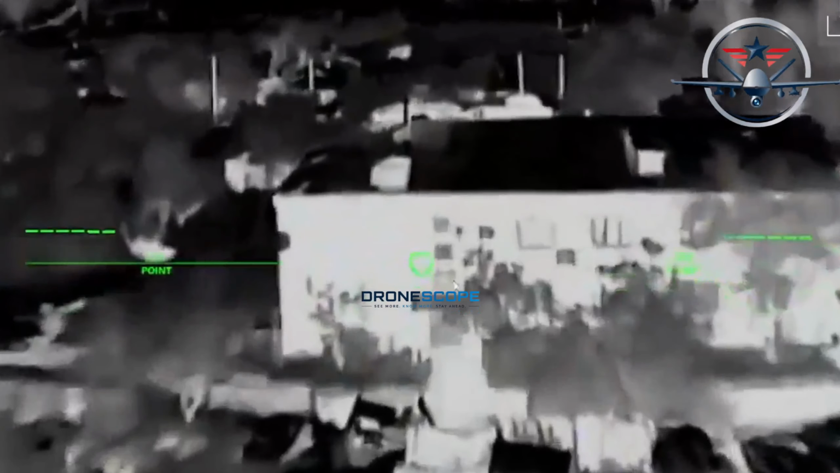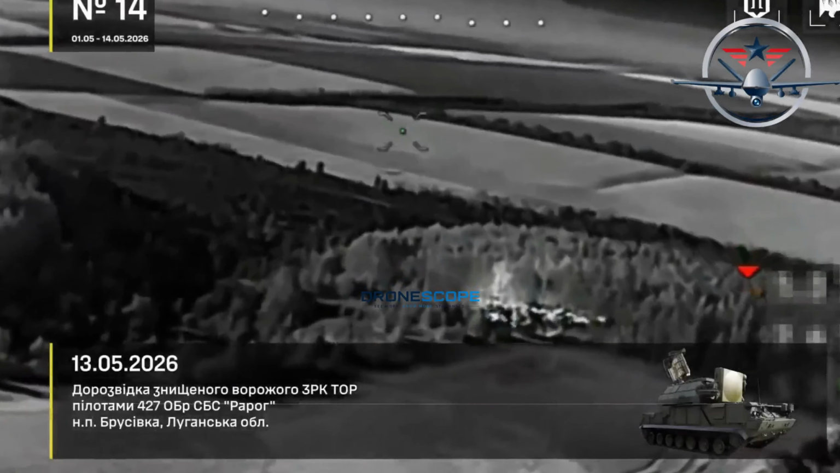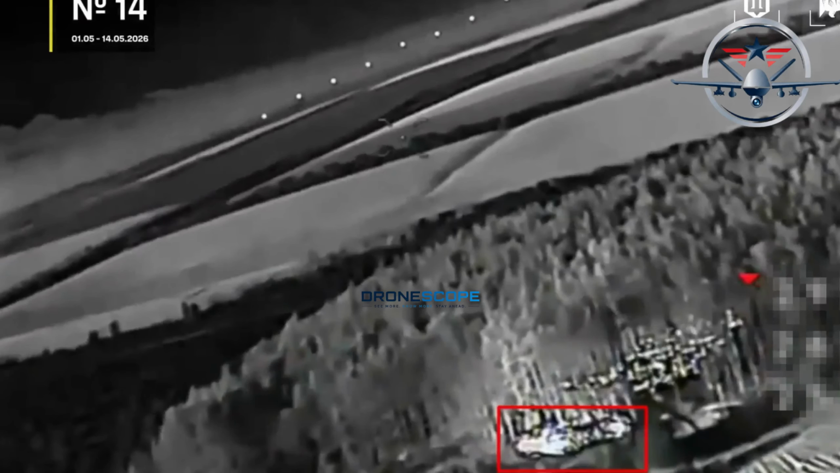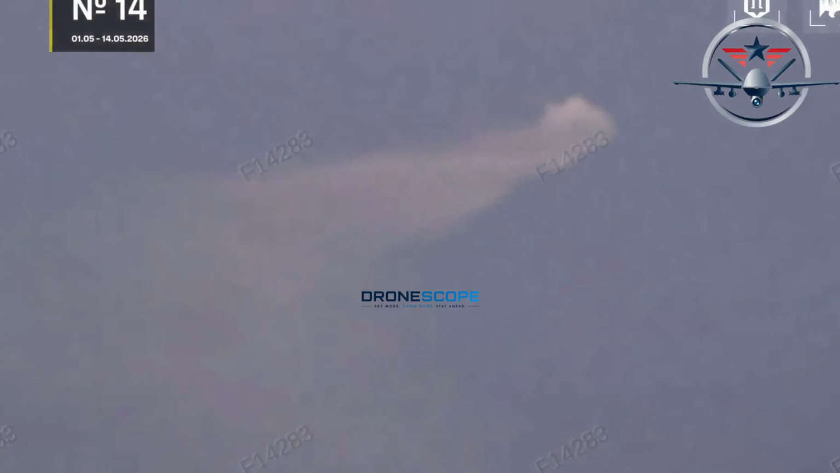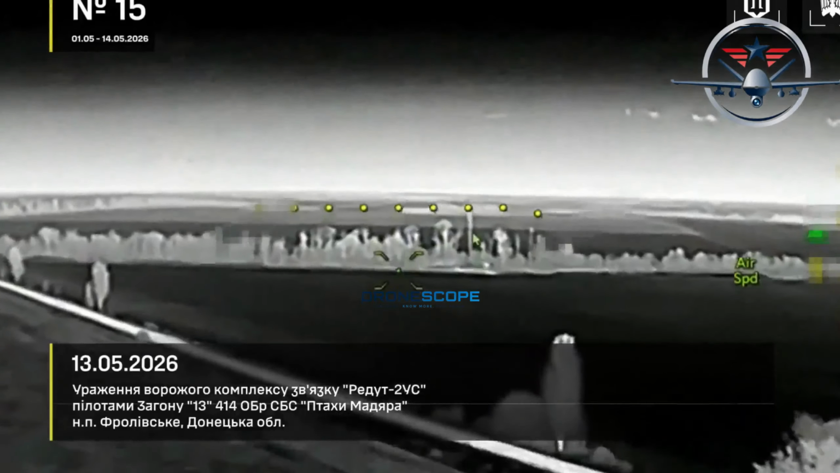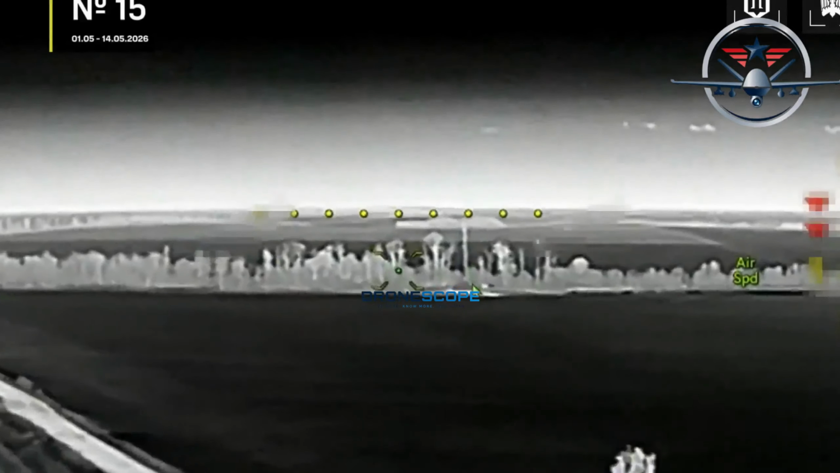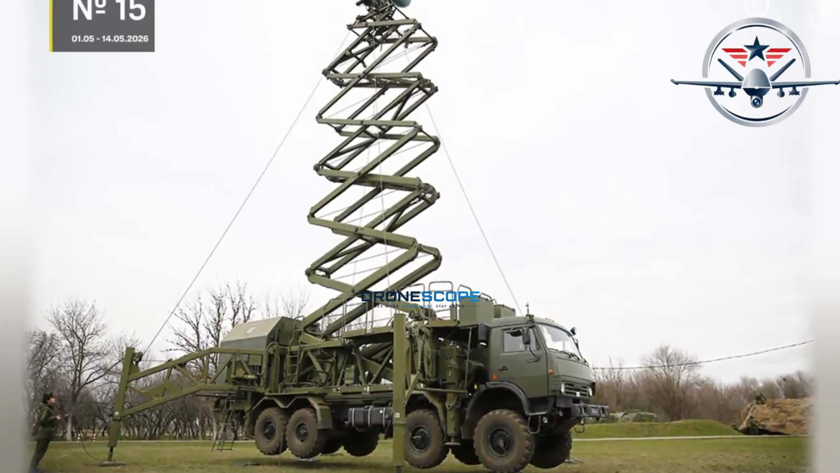An FPV drone approached from the side. The Tor never had a chance. One strike. Millions of dollars of Russian technology destroyed by a drone that costs less than a used car.